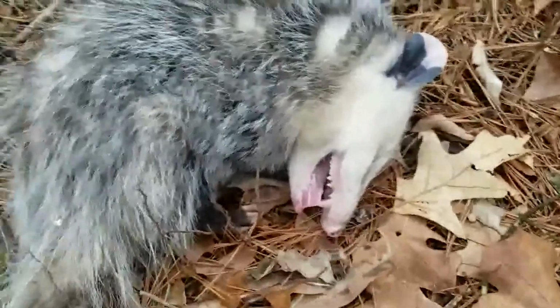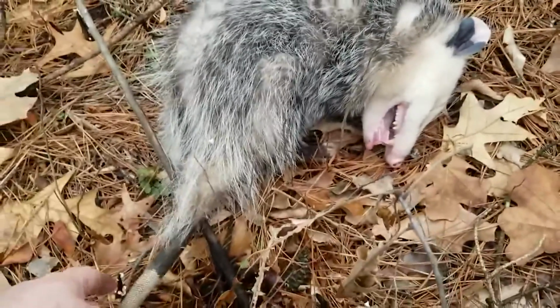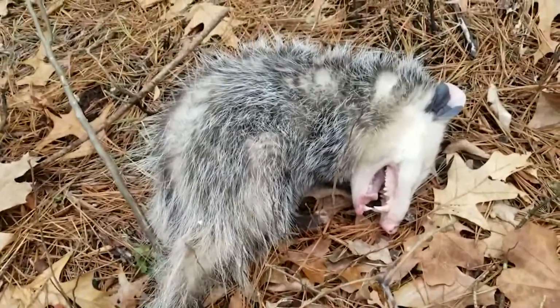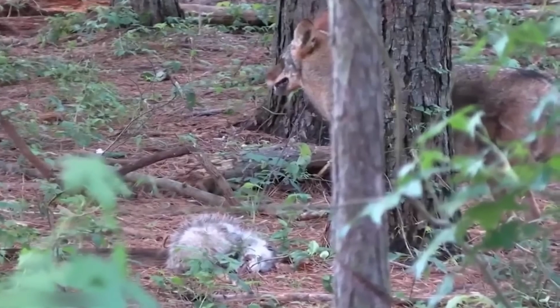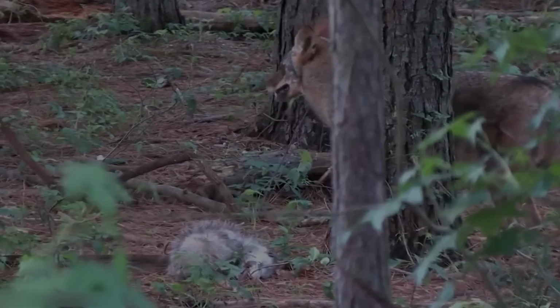Possums have a coping mechanism that keeps their body in a catatonic state for hours when attacked. They fall on their back with their teeth out and a foul-smelling foam oozing from their mouth. This keeps their attacker disgusted and away from them. My guess is that's what's going on in this footage.